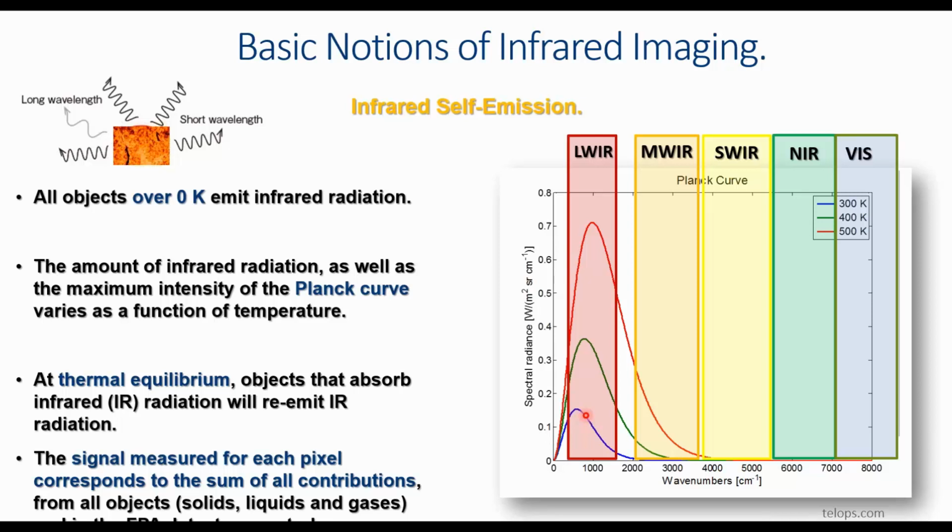This tells you that for the same pixel size, a long wave infrared camera will be very good for room temperature based applications, and mid-wave and short-wave infrared will be very good for hot targets. But we'll show you here that we can propose mid-wave infrared cameras with a wider pixel and small quantum wells, also very good for room temperature applications.